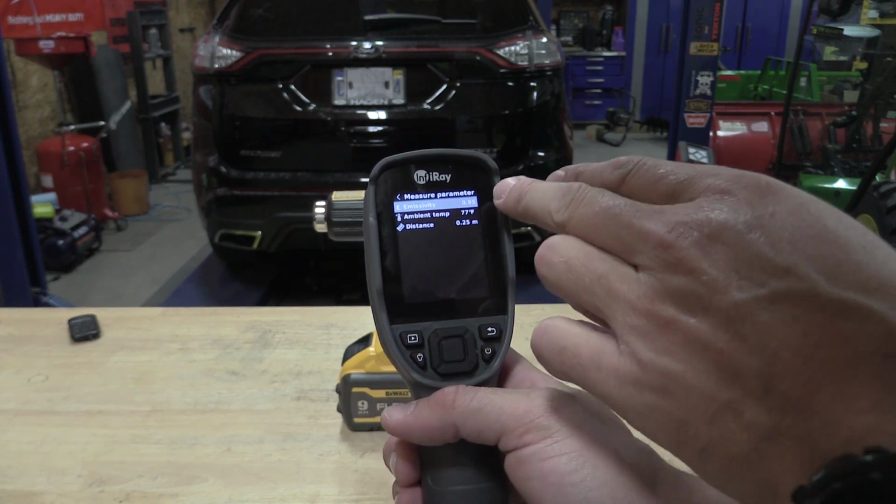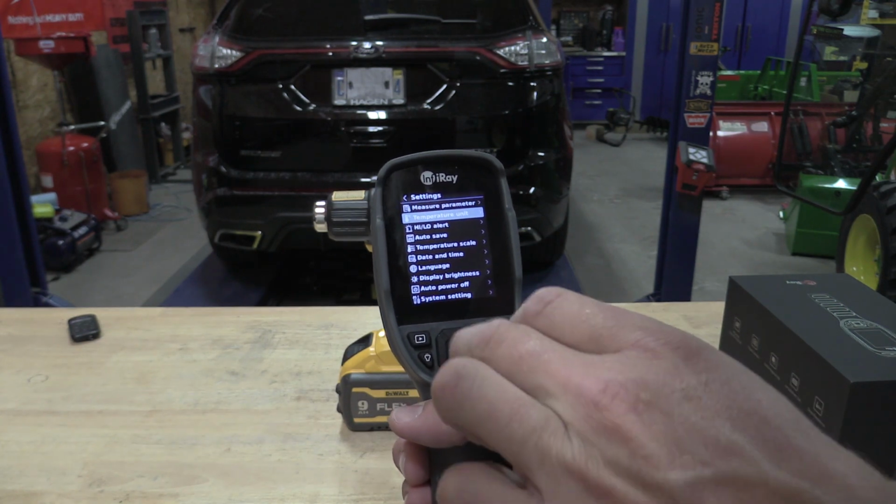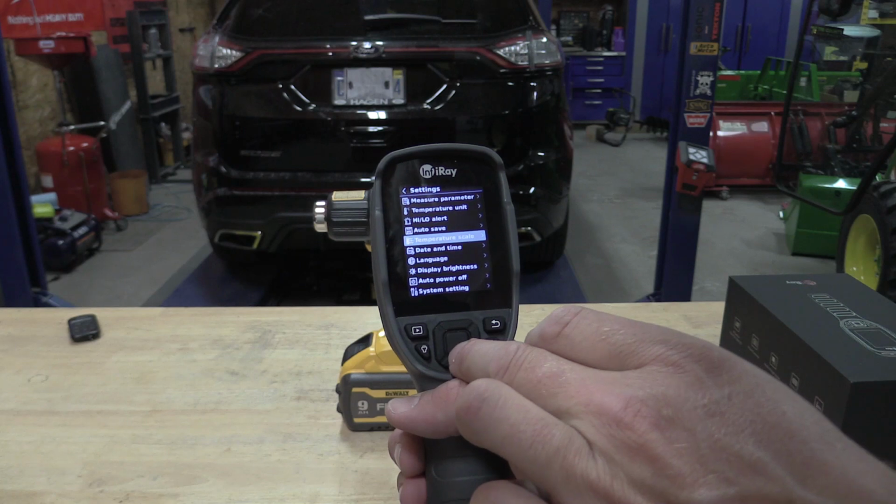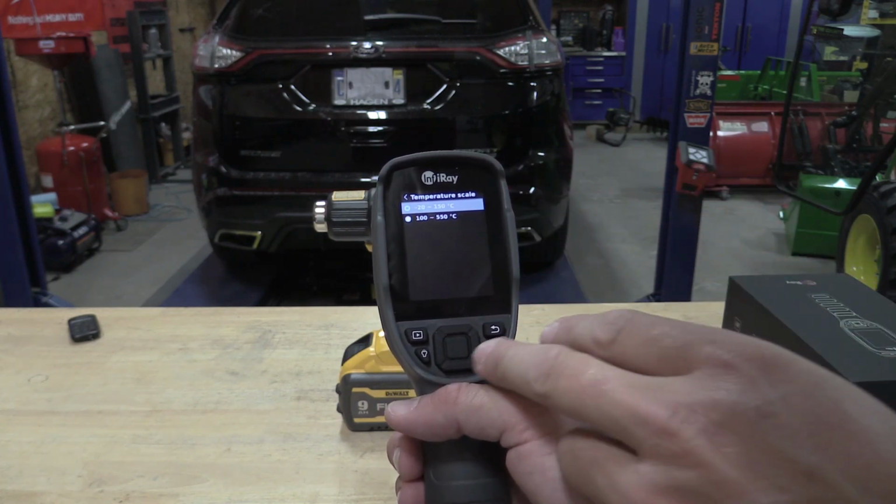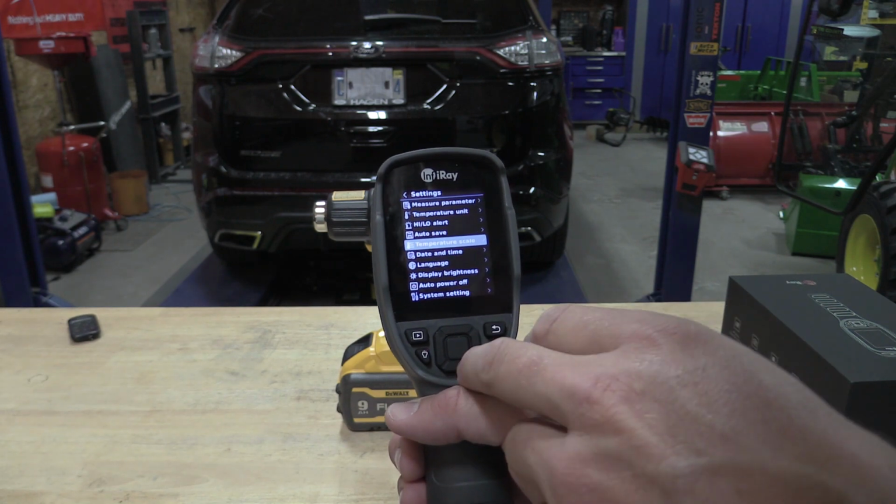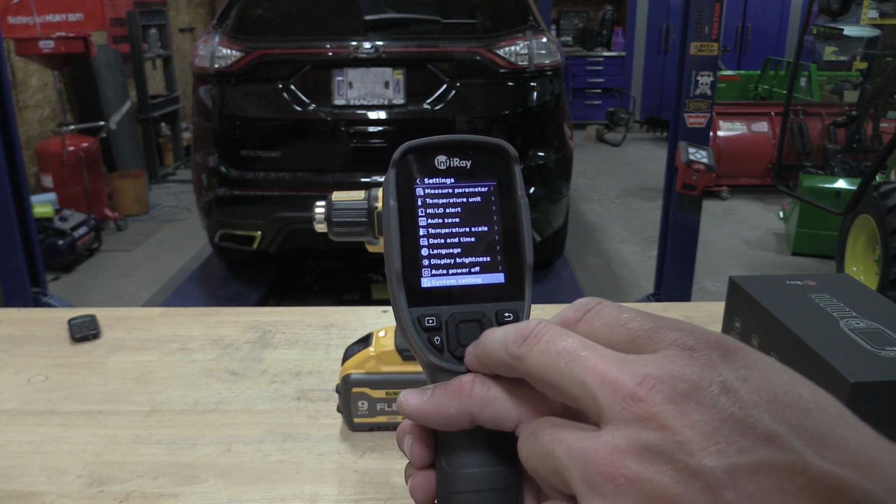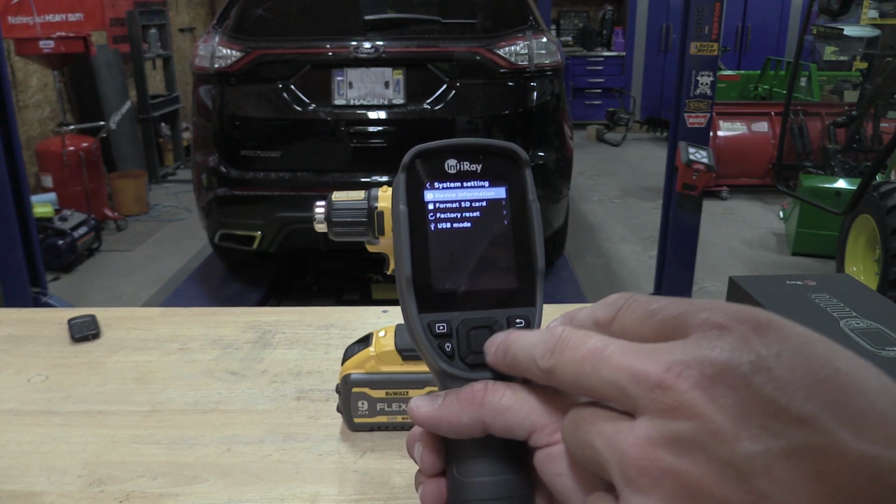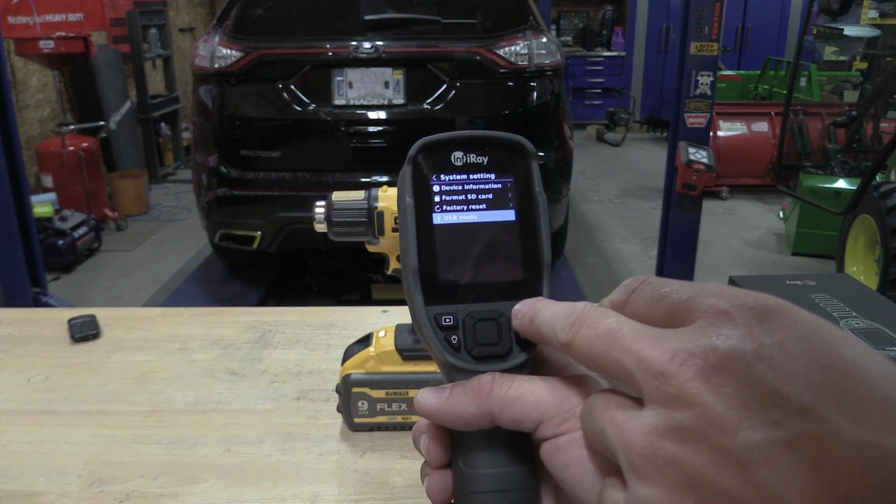Here's where you can set up your emissivity, ambient temperature, distance, all this fun jazz, your temperature units. It has high and low alerts, and then you can adjust your temperature scale here depending on what you're going to be looking at. And you can set date and time, language, auto brightness, auto power off, and then there's a ton of different settings inside here for what you're going to do with the USB, if you're going to be streaming video or if you want it to be the camera.